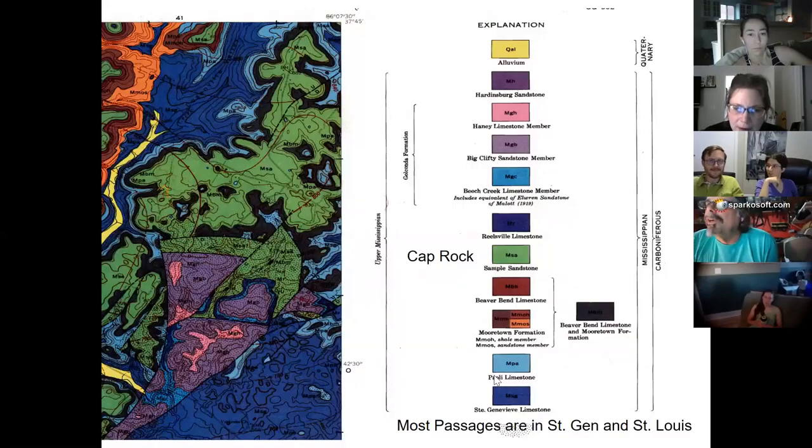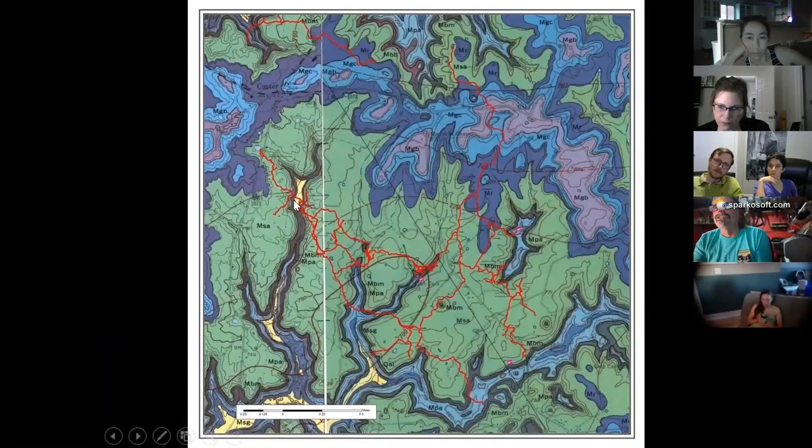Just to show you, we're in the St. Genevieve, and the Paoli limestone is where most of Big Bad is, and then there's that Moortown. But you go up to the sample, and that's our cap rock, and we'll look at that later too. So just to give you an idea, it's really cool how it crosses under streams, so you know these streams came later, and it goes under ridges, and just where Big Bad goes is really kind of a cool thing.